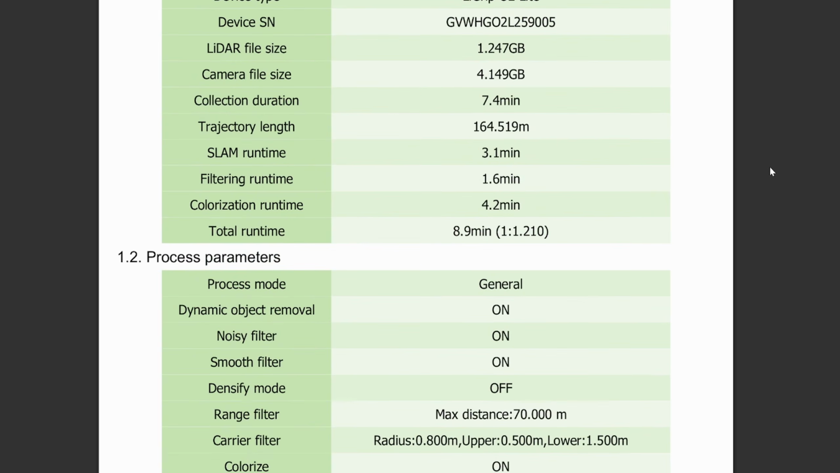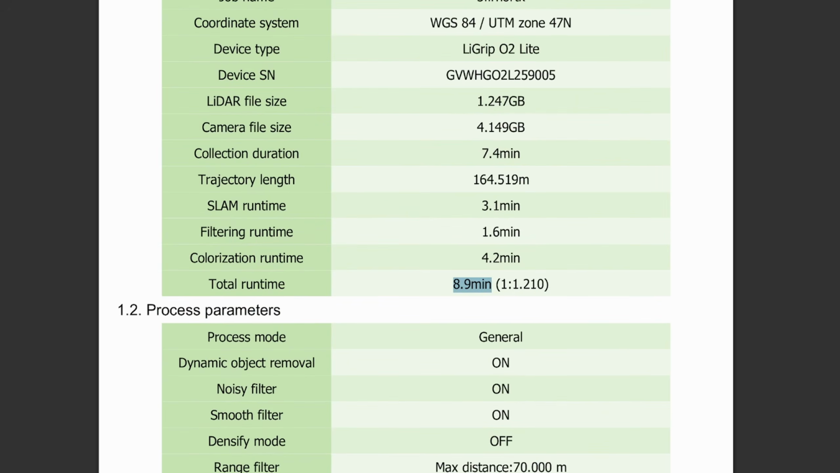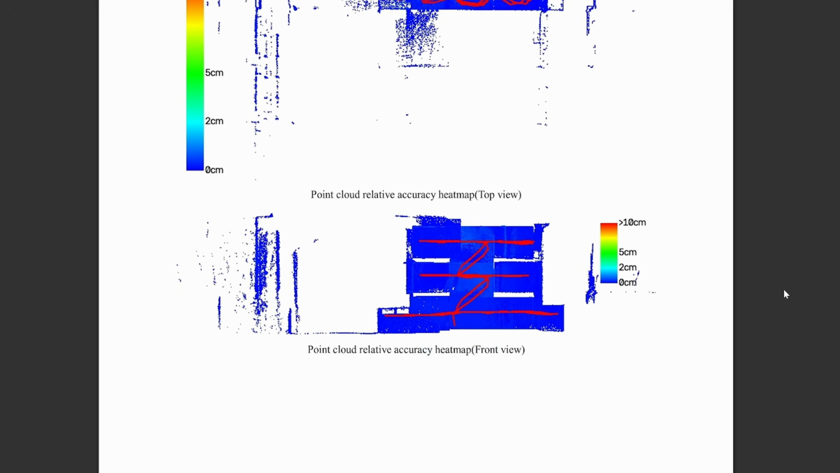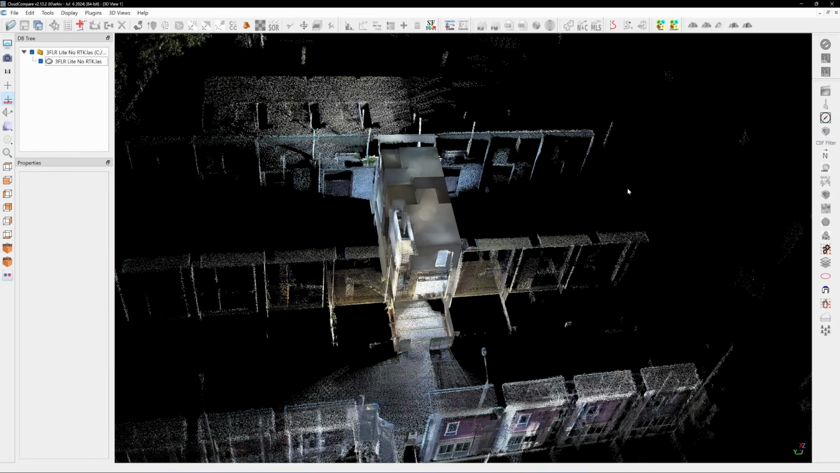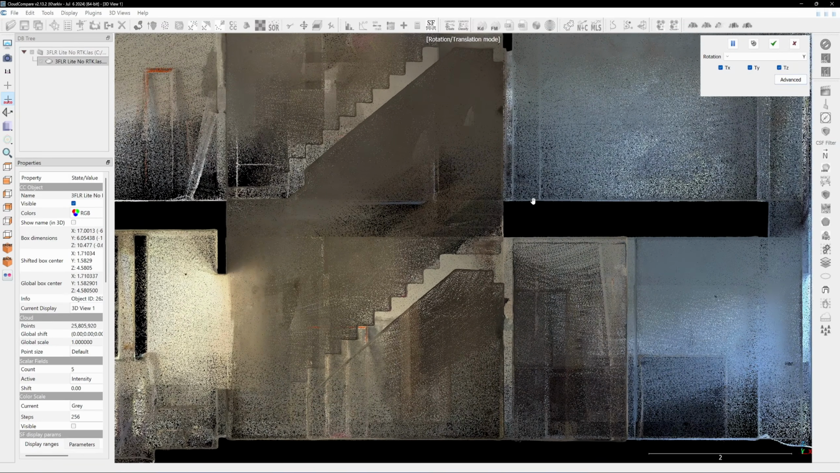With just 7.4 minutes of scanning, it only takes 8.9 minutes to process, which is impressively fast, about 3 times quicker than the LiGrip O2. The accuracy report shows that most of the scan data falls within 1 cm of error, but you shouldn't take this report too seriously. Next, in Cloud Compare, I will inspect the floor-to-floor leveling.